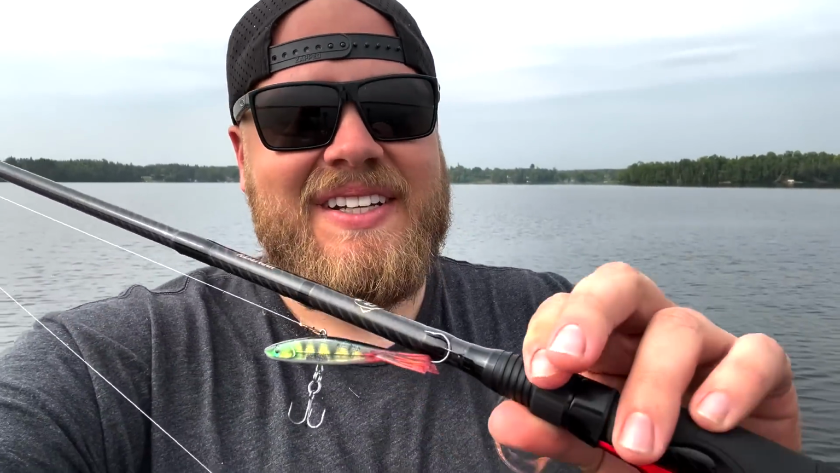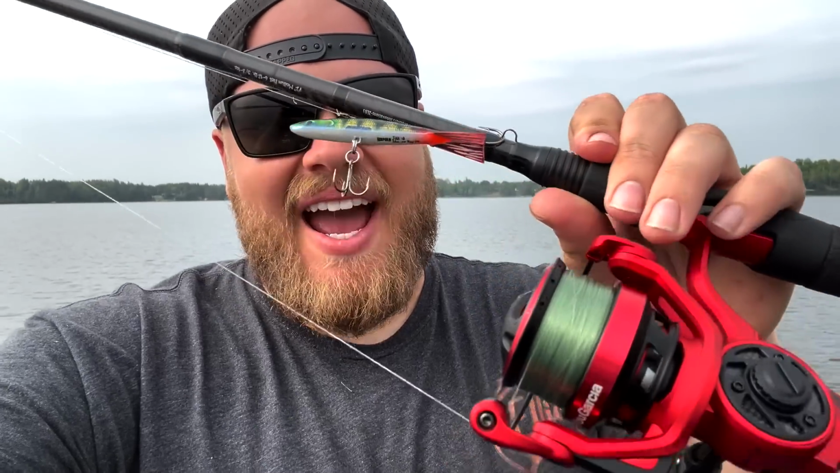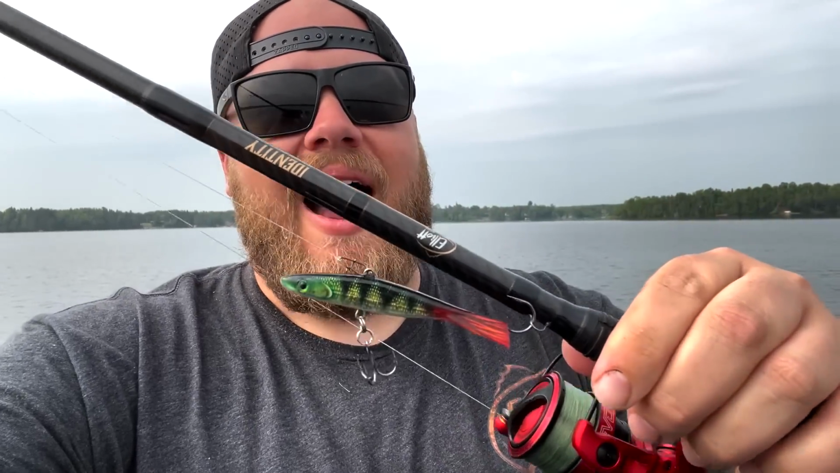My first impressions on the Identity reaction bait rod is wow. 7.2 medium fast. The power is unbelievable. It's so smooth. It's butter smooth but powerful and perfect for what I like to do with 10-pound mono snapping reaction baits. I think with braid it'd be a killer swimbait rod up in the weeds.